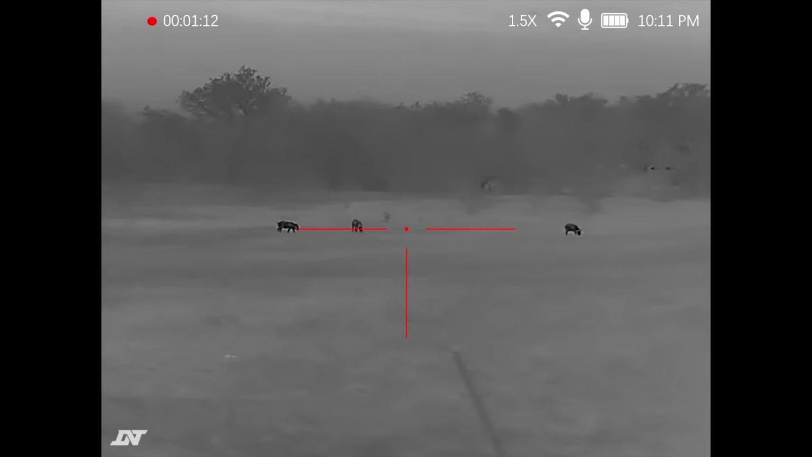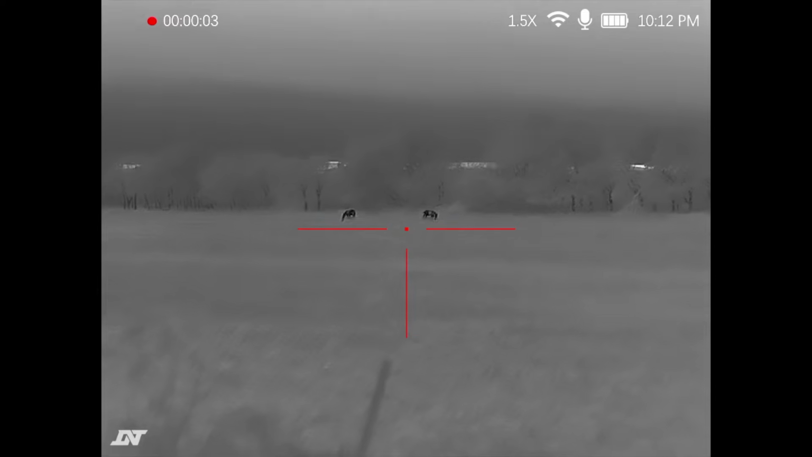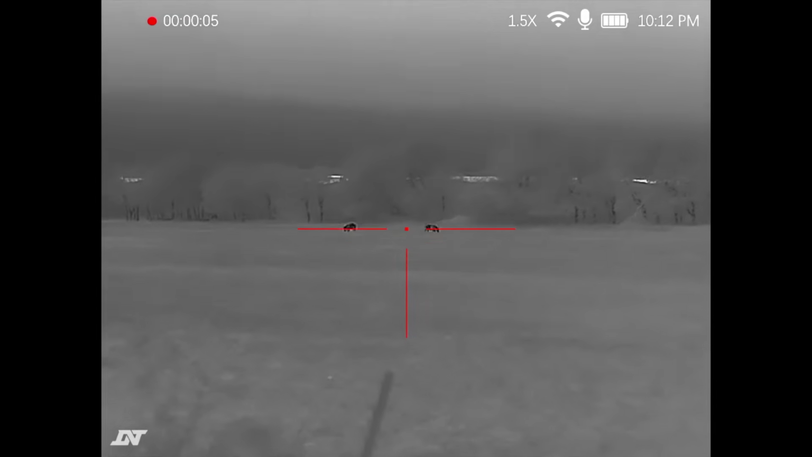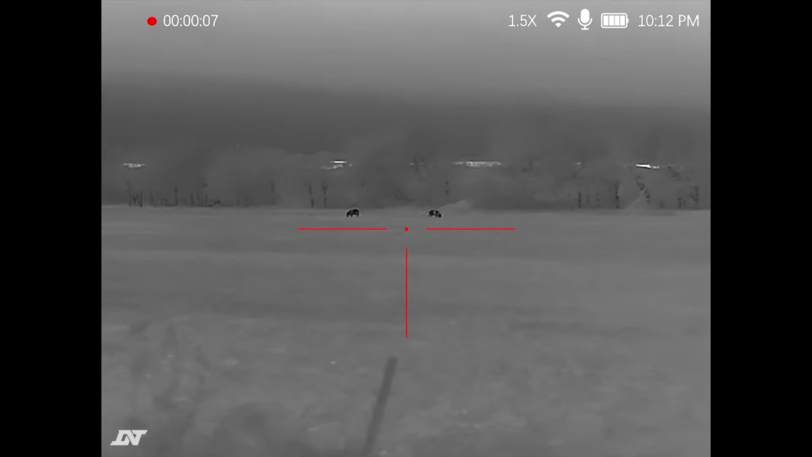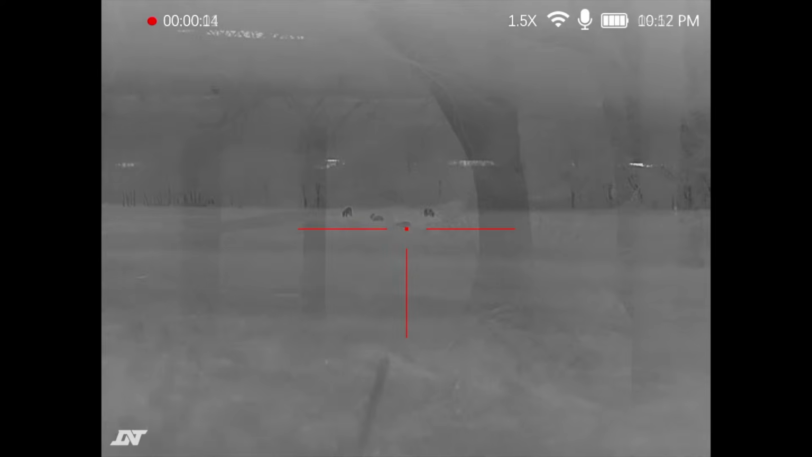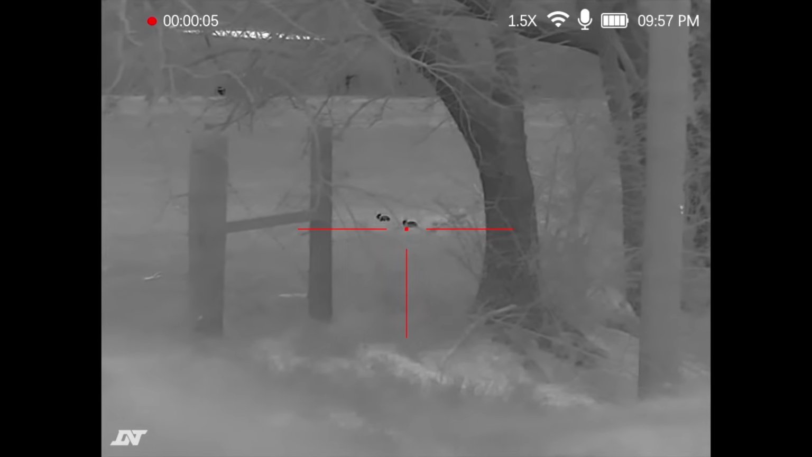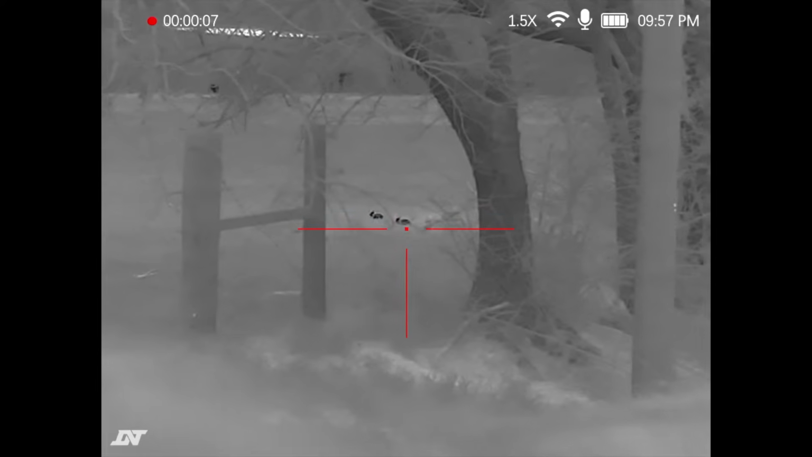Plenty of hogs out tonight. There's a couple big hogs right there, some boars. Look at those guys. That's about 300 yards out. Alright, I just noticed there's a couple bunnies right here. I'd say they're about maybe 30-40 yards.